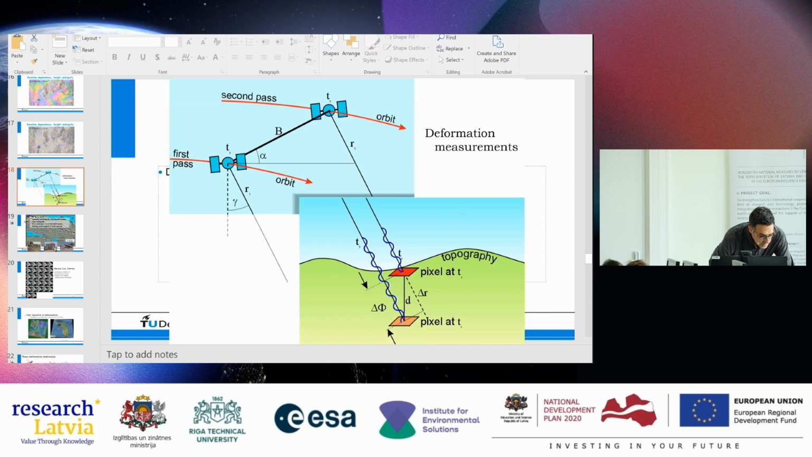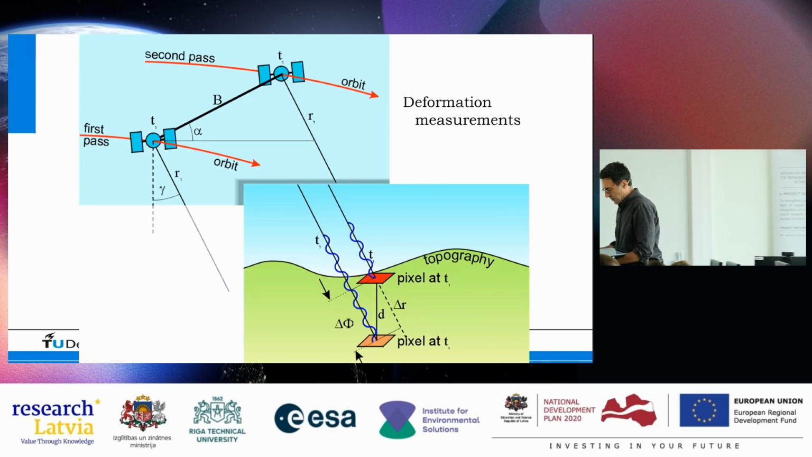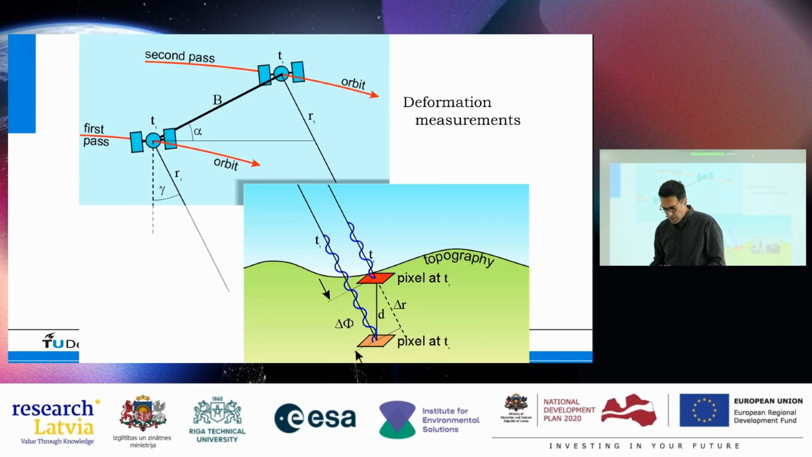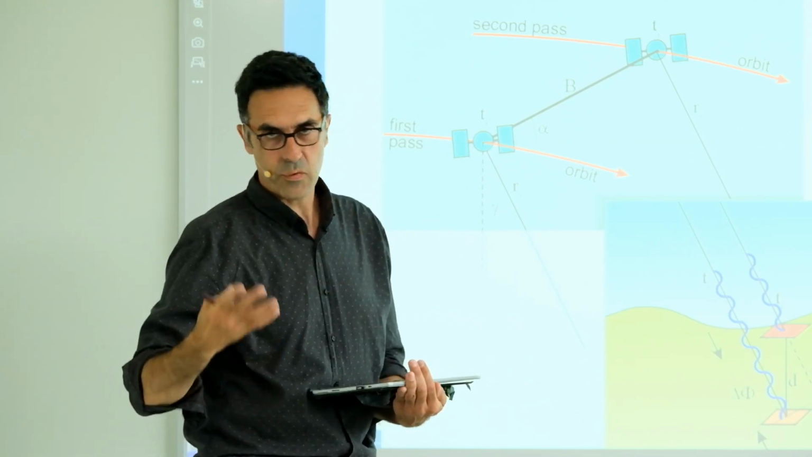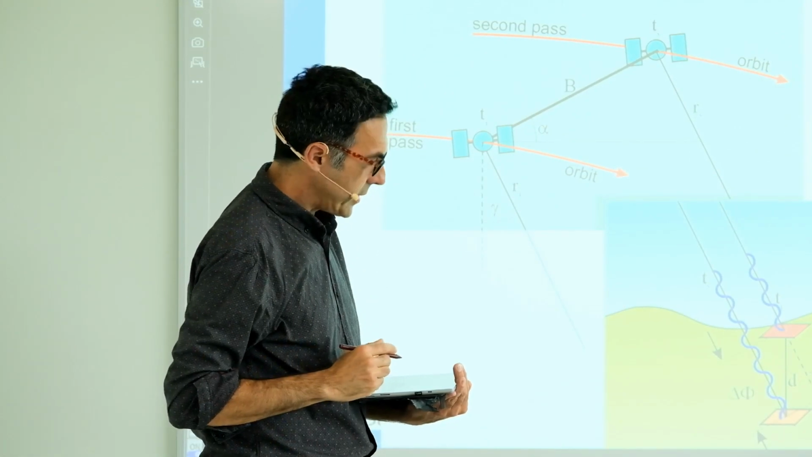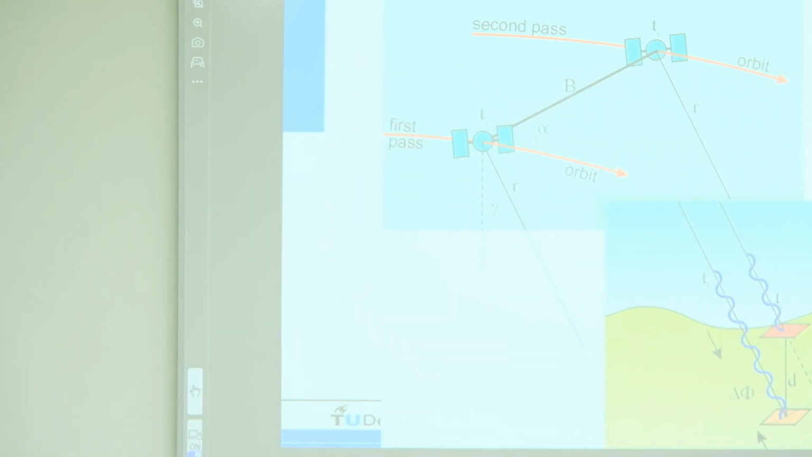So let me see. This is where I was. Okay. So before the coffee break, we were talking about the sensitivity to elevation, right? So having a baseline in the geometry, making the system sensitive to elevation, but we also already indicated that this is actually not so very sensitive.